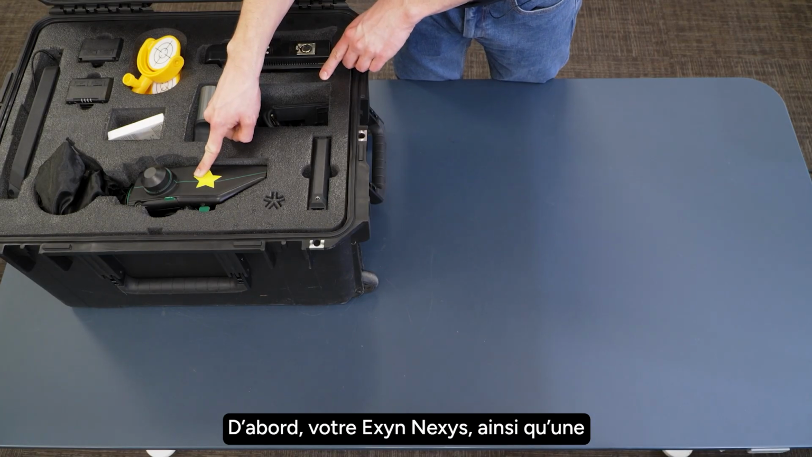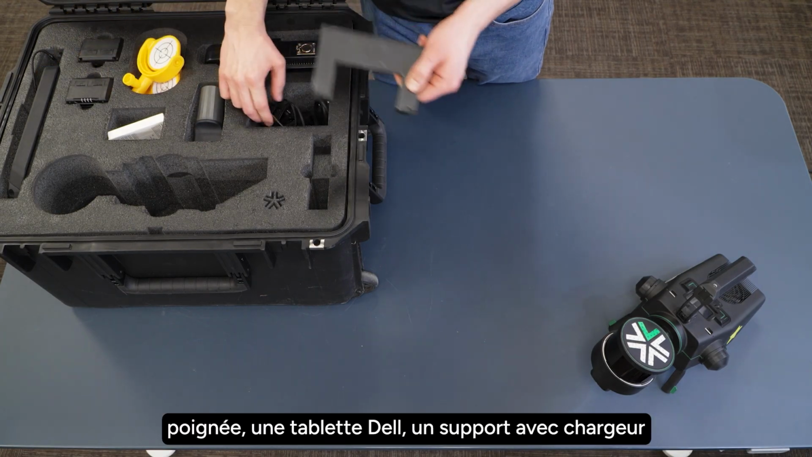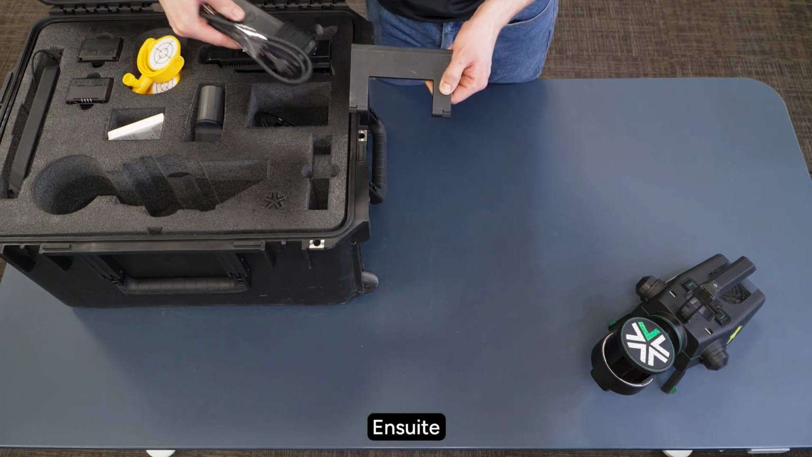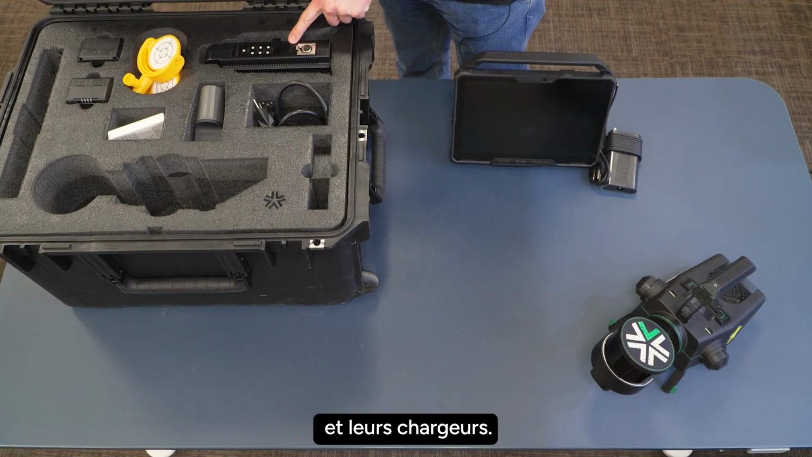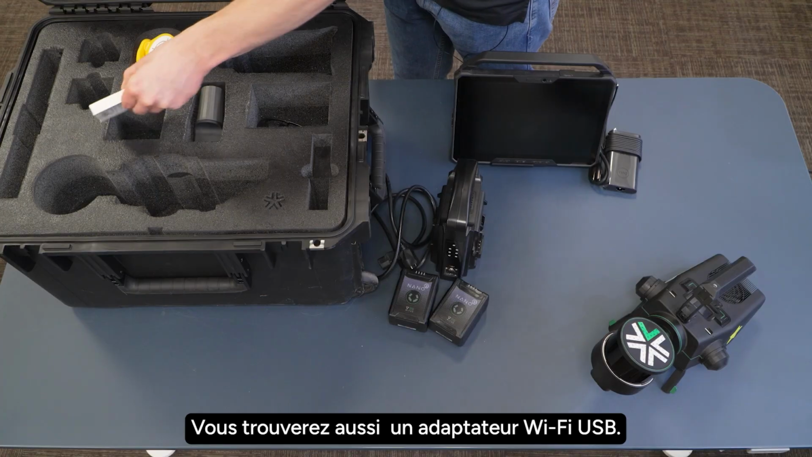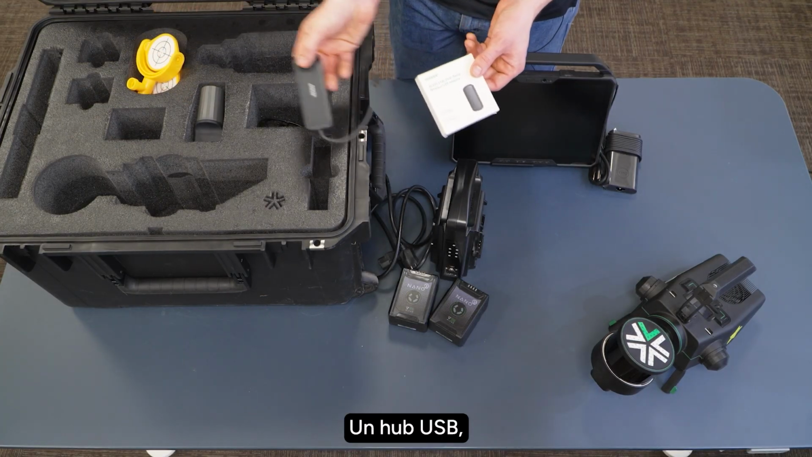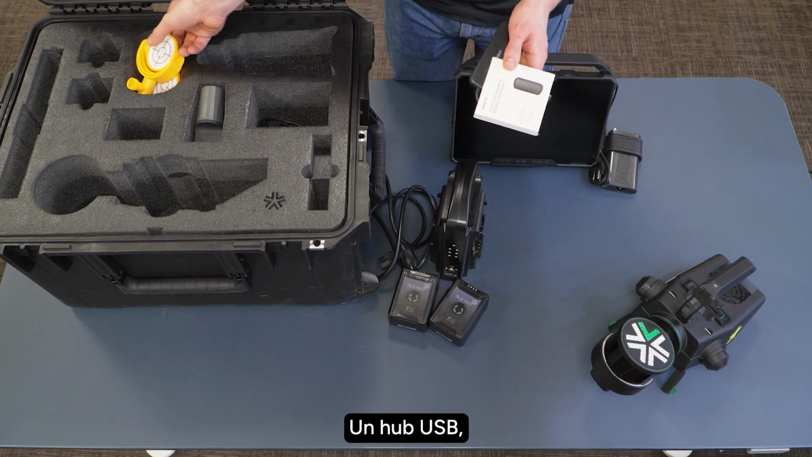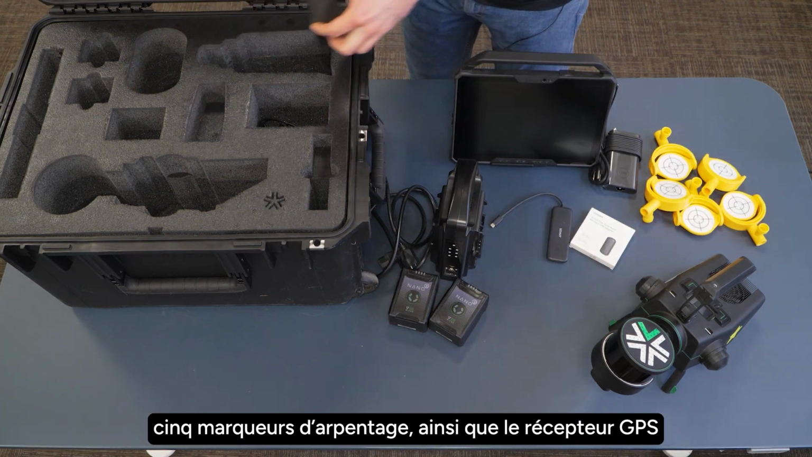First up, your Exyn Nexys as well as a handle, a Dell tablet, kickstand, charger. After this, you'll see two batteries and the chargers. You'll find a USB Wi-Fi adapter, a USB hub, 5 survey markers, the GPS receiver if you ordered one.